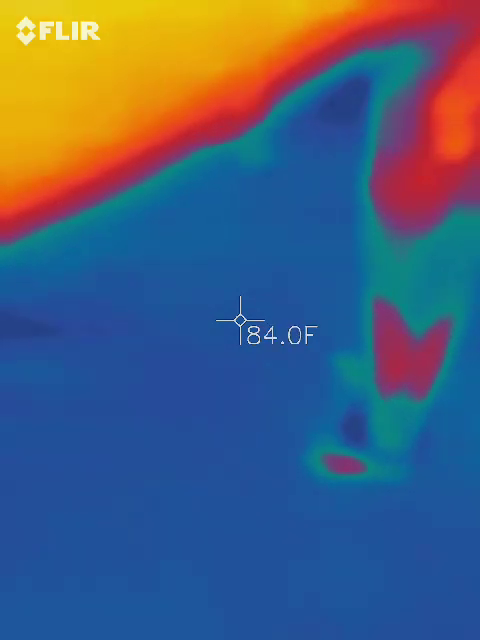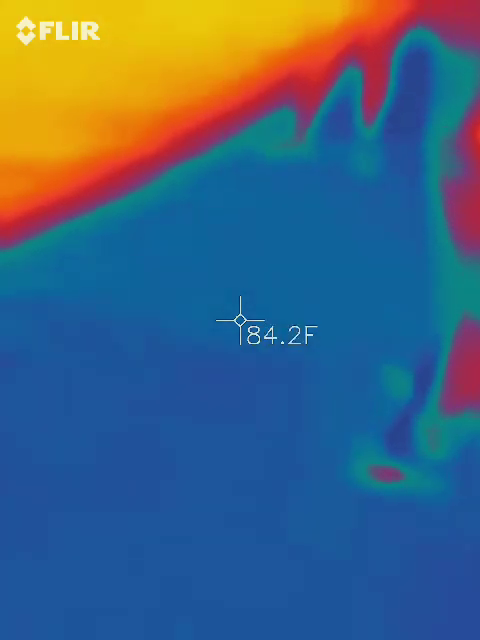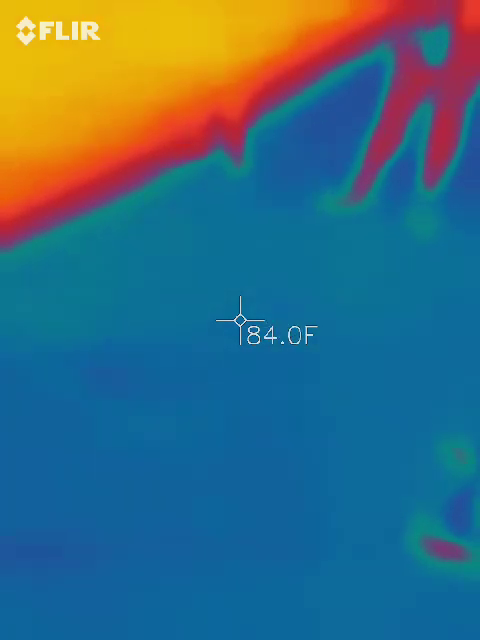There's a little up here, about a 25 degree drop. It's a lower reading though. I almost had an 81 back a little bit. Seems to be, I mean, there is a sewer line here, so I would almost expect it to be a little cooler. Okay.